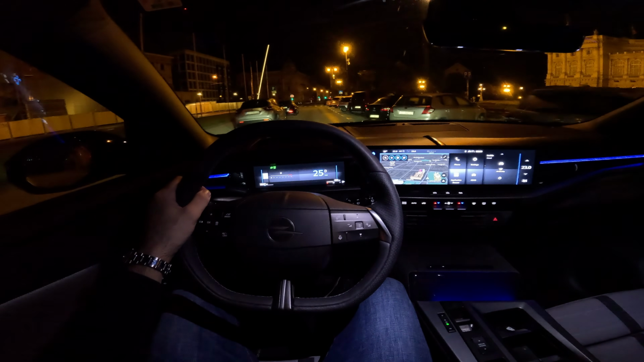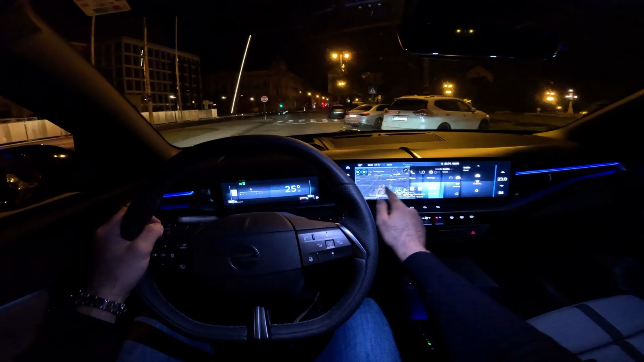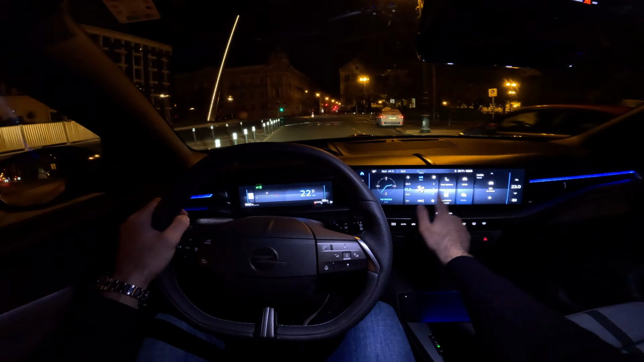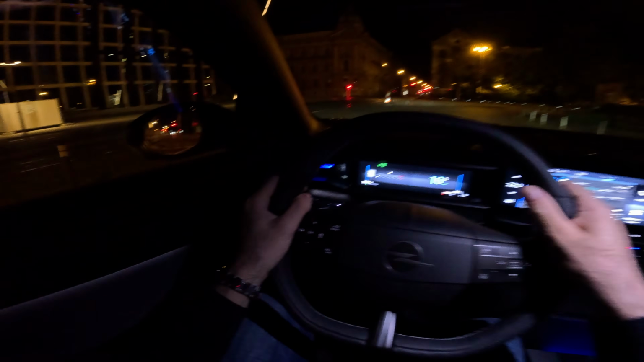This is so impressive and you can again configure the pages. So you see when I swipe it like this, there are various pages available, and all those are pre-configured within the infotainment system itself.